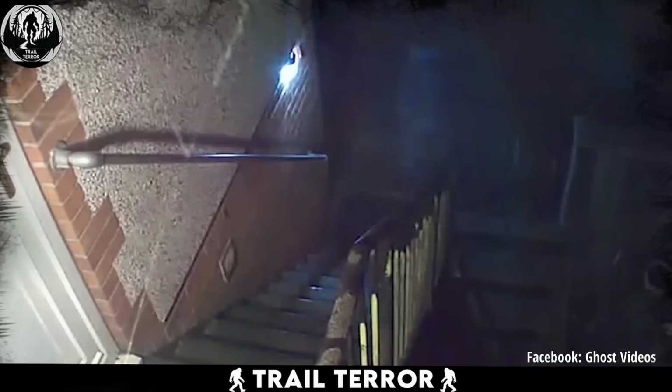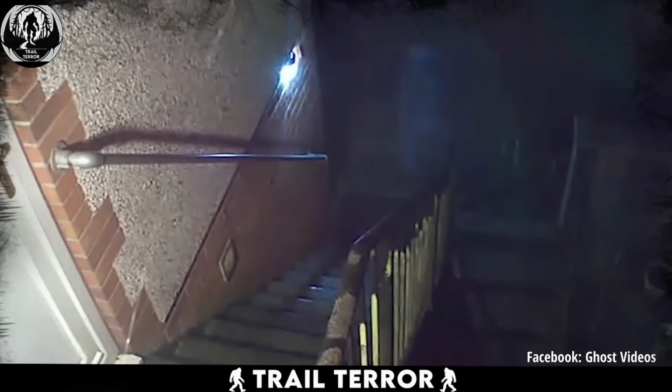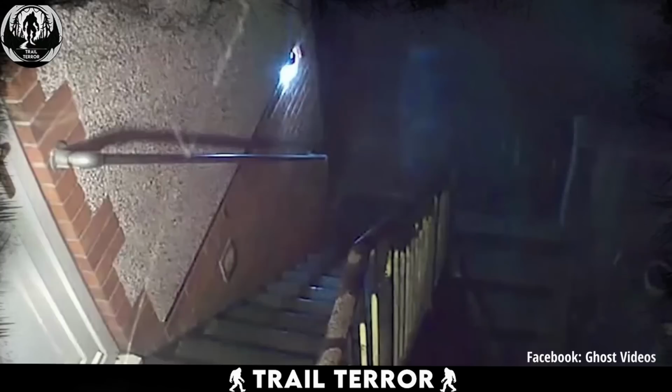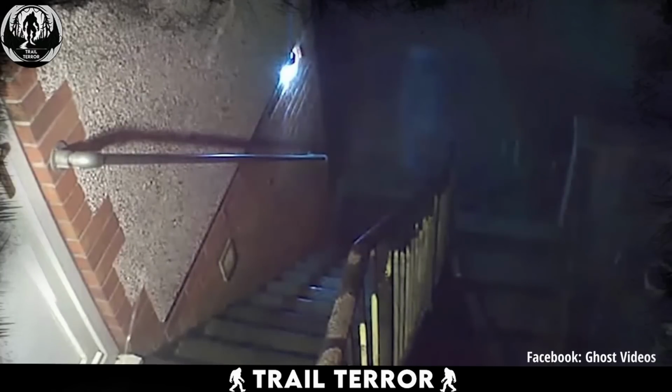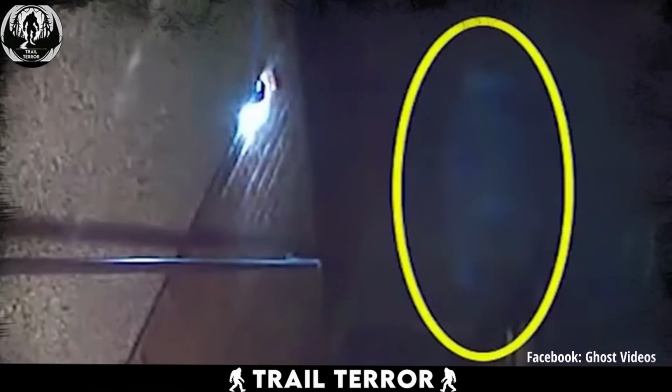Did you see that? This video comes from an apartment security camera that caught something truly unsettling. A ghostly figure lingering just outside. In the footage, we get a clear view of the area in front of the main door. Everything seems normal at first, but right where the staircase ends, there it is. A figure, all white, standing completely still. It's eerily human-like, just hovering in place. But then, out of nowhere, it vanishes into thin air.